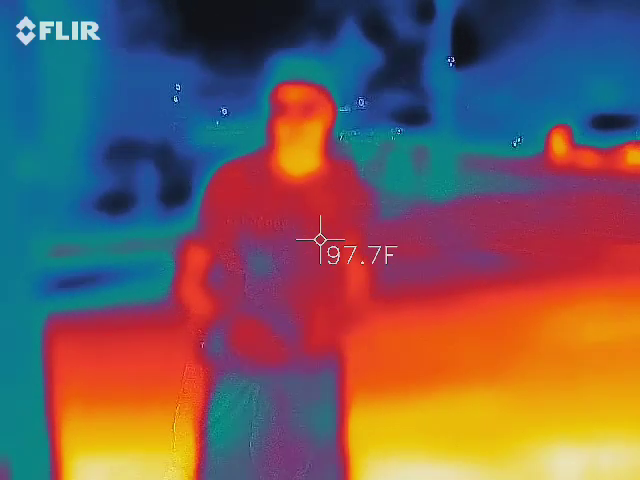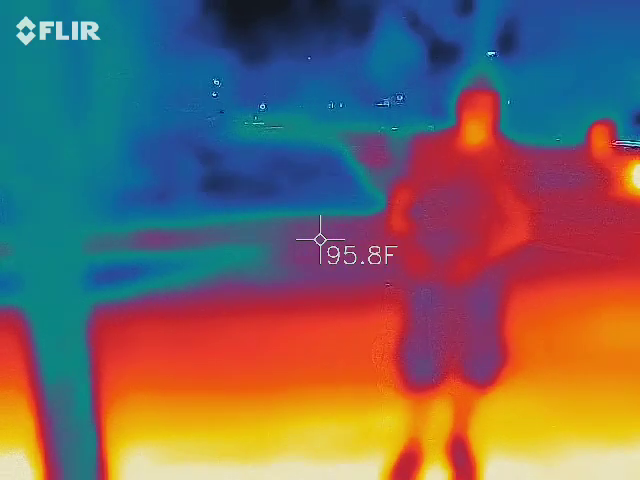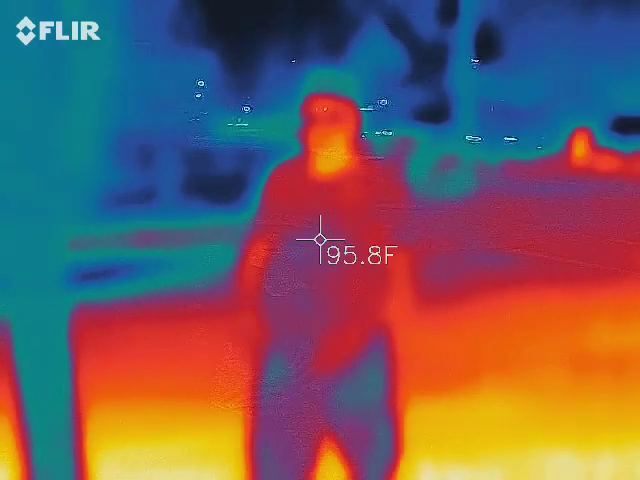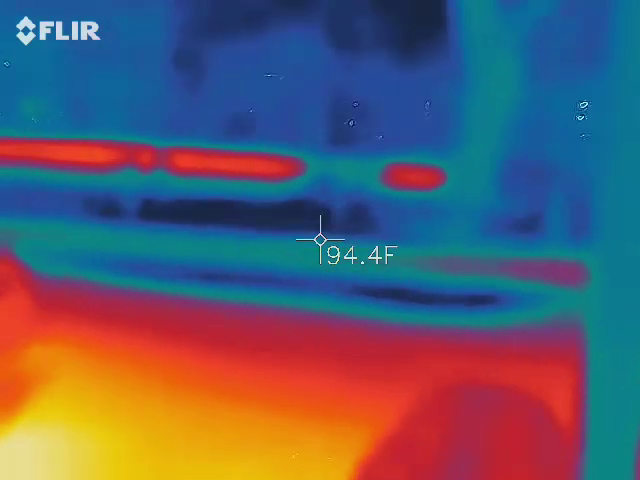Now, this is also a laser. If everybody looks at that building, it goes really, really far. So I usually hand this off to a very responsible adult who's not going to shoot cars. Or airplanes? And or buildings. Or airplanes.